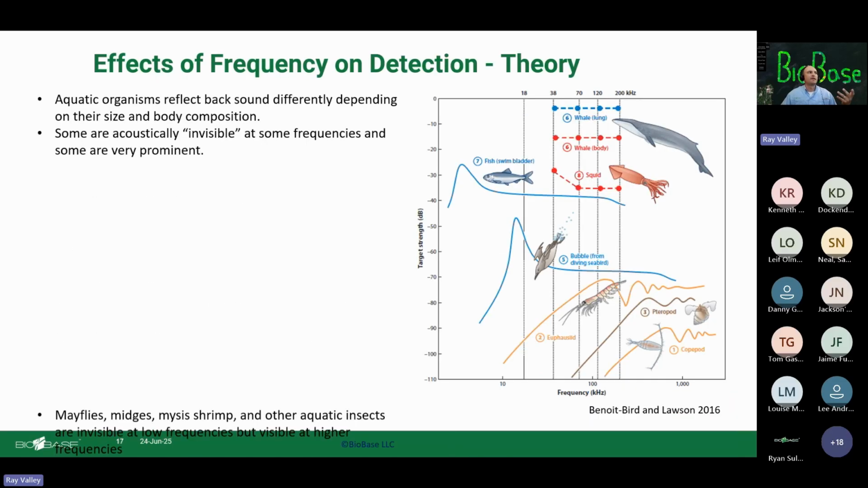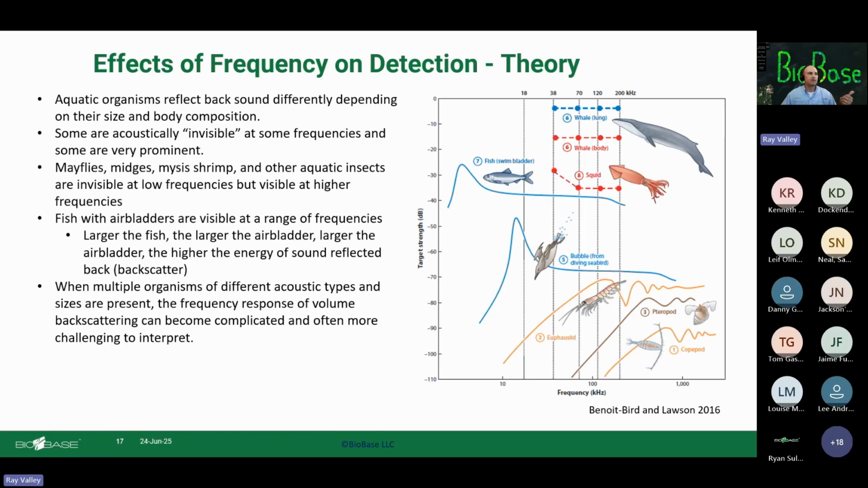So the theory underpinning this, and we'll go quickly through it, I don't want to belabor it too much, is that aquatic organisms reflect back sound differently depending on their size and body composition. Do they have a swim bladder, or do they not? What size are they? Your small insects, mayflies, midges, mysis shrimp, other aquatic insects, are not going to be visible until your higher frequencies. So really not until 200 kilohertz, high chirp, do they start to become a little more visible.